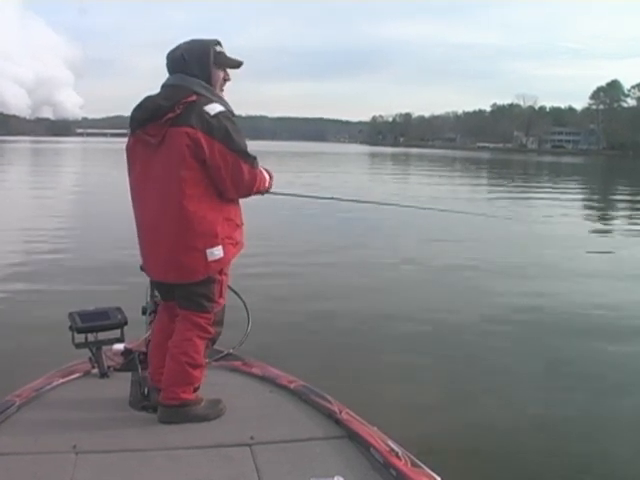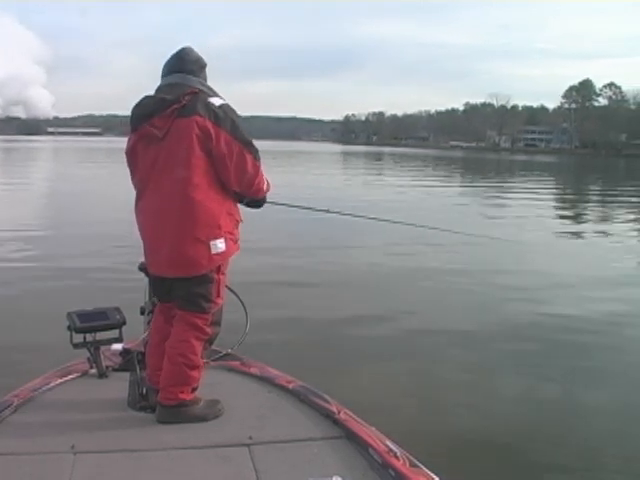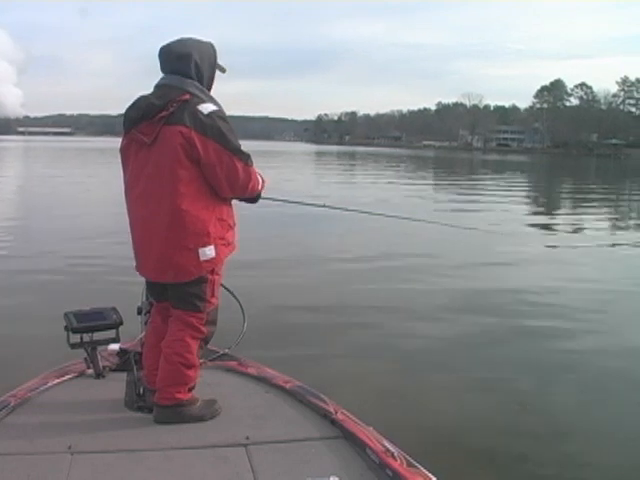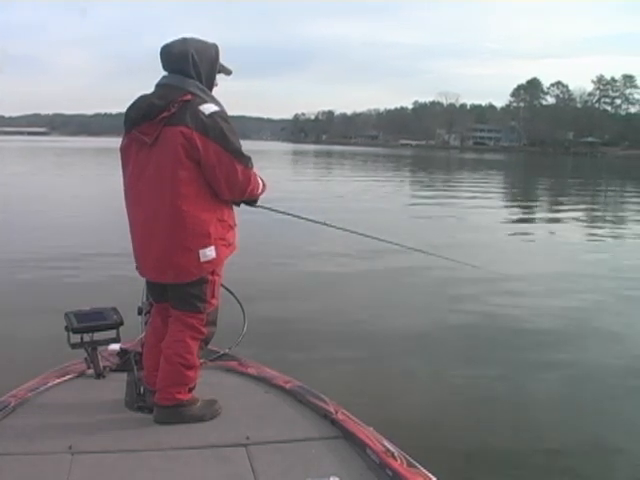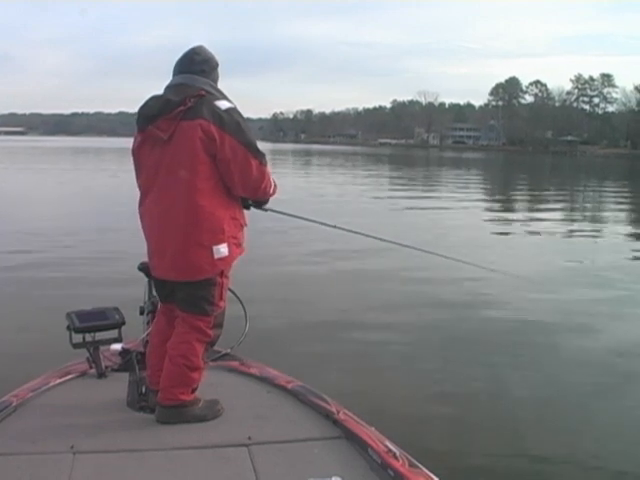Okay, I looked at this little pointer just a few minutes ago with the side imaging and the sonar and marked what looked like bait fish and some fish around.